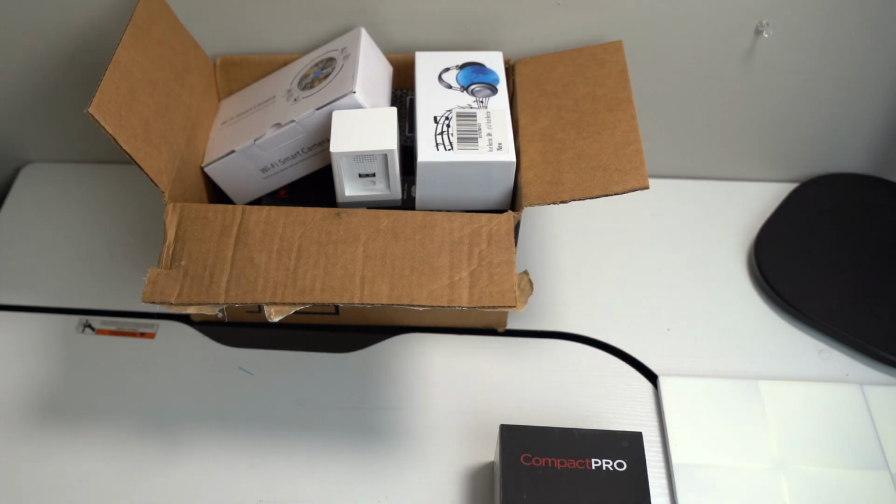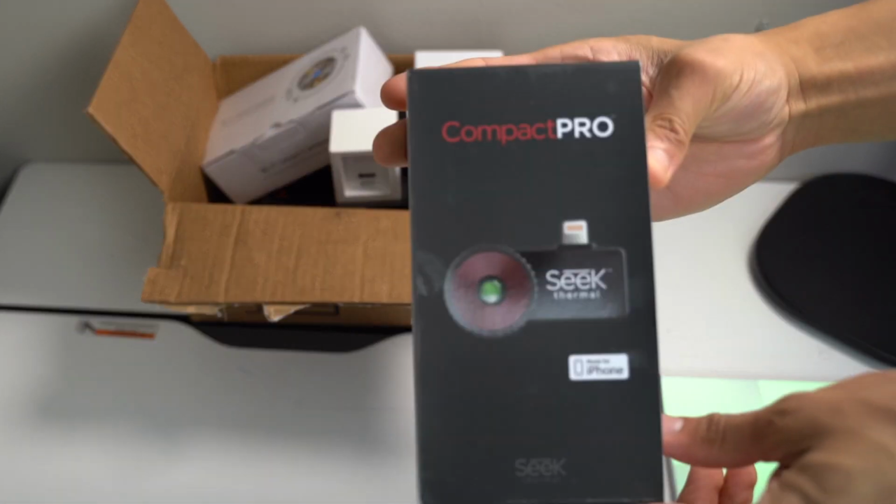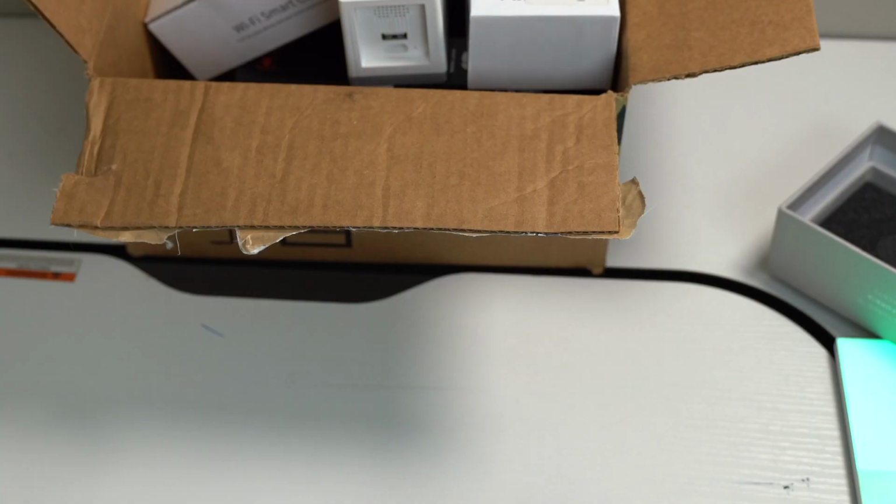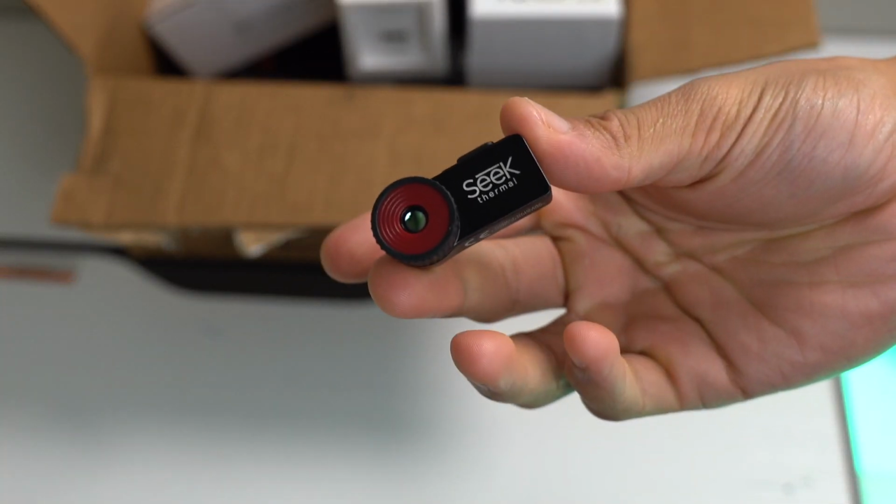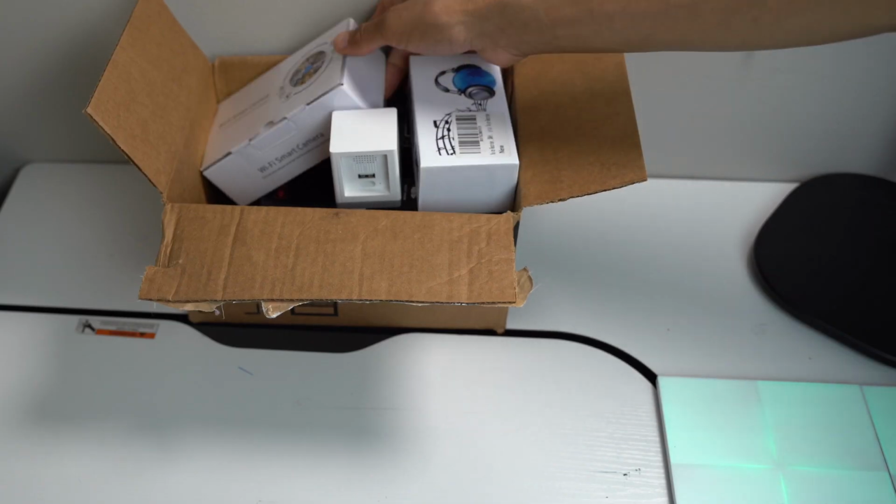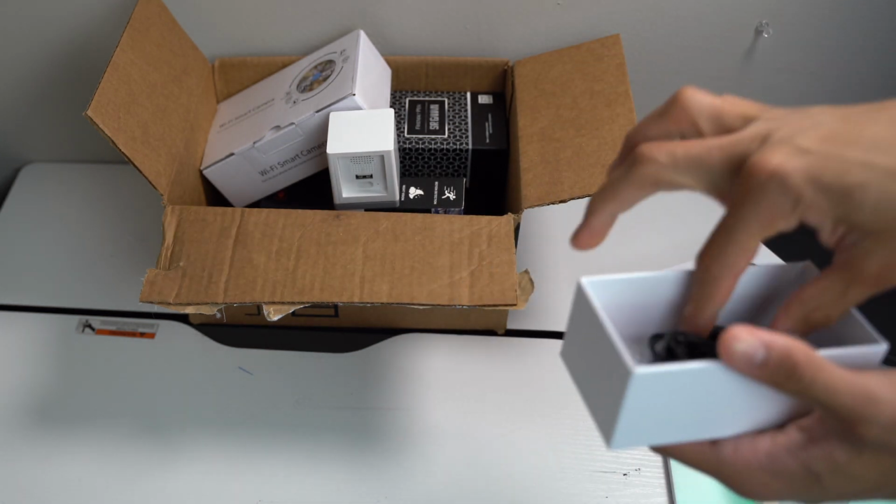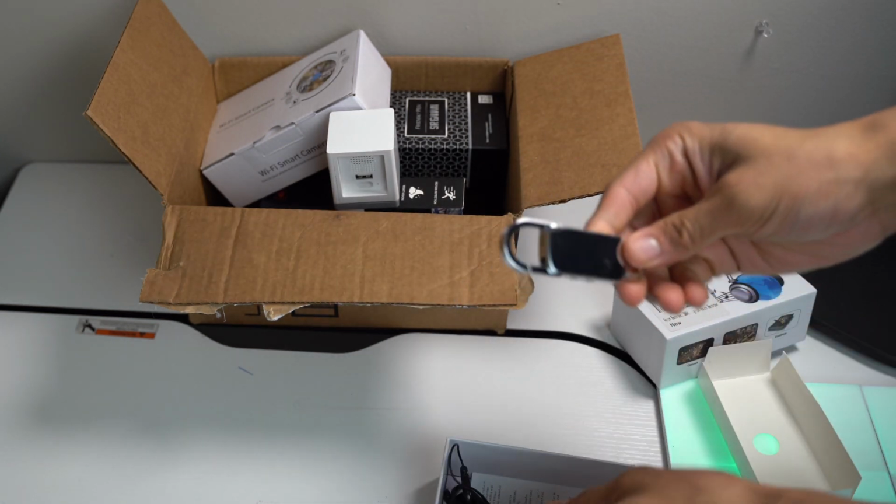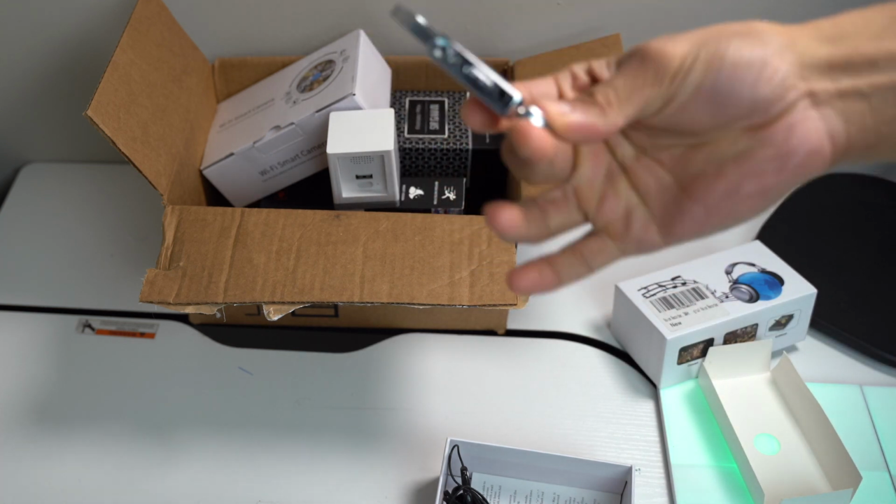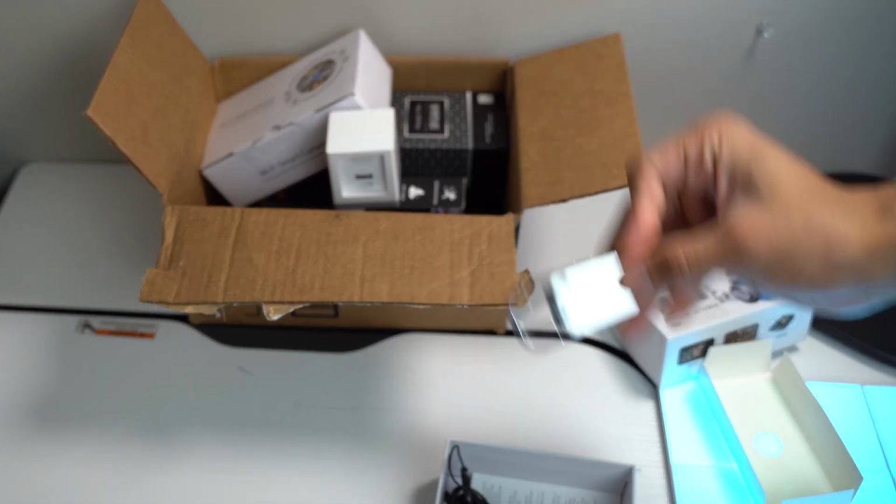So to test this project out to its full extent, I had to pick up first a thermal camera. So I picked up the Compact Pro Seek Thermal for my iPhone, and it just looks like this. And then next up, I have a voice recorder. So this voice recorder is a wireless voice recorder that doesn't connect to the internet. So there's no internet connectivity, it's just local, which will then put the project to its ultimate test.